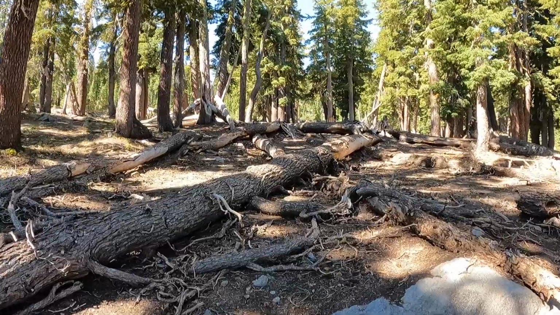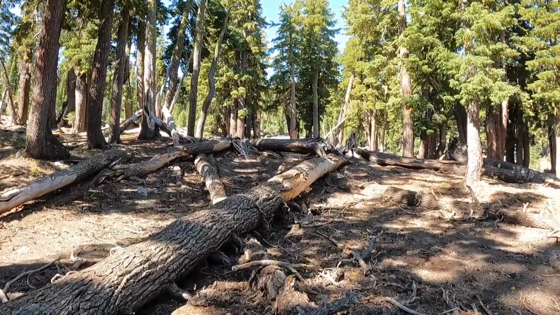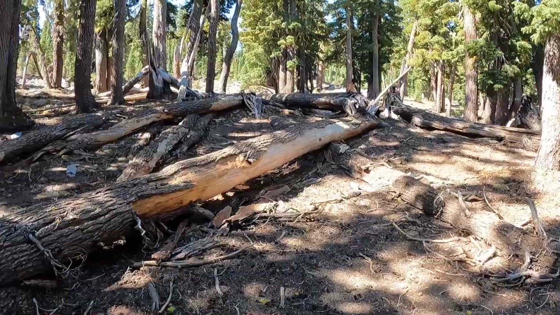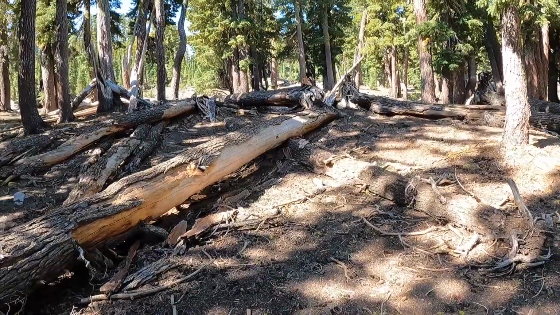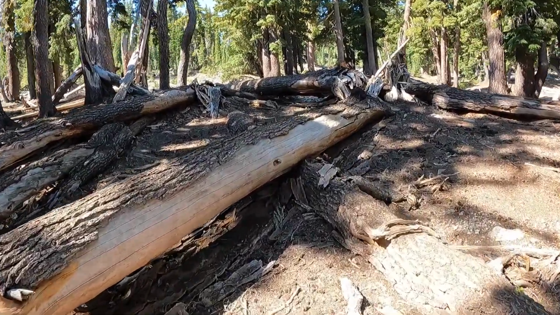This is kind of a cool area right here with all this deadfall, all these logs. You know, these are like a critter highway on top of those. I'm liking this. This would be a good spot.